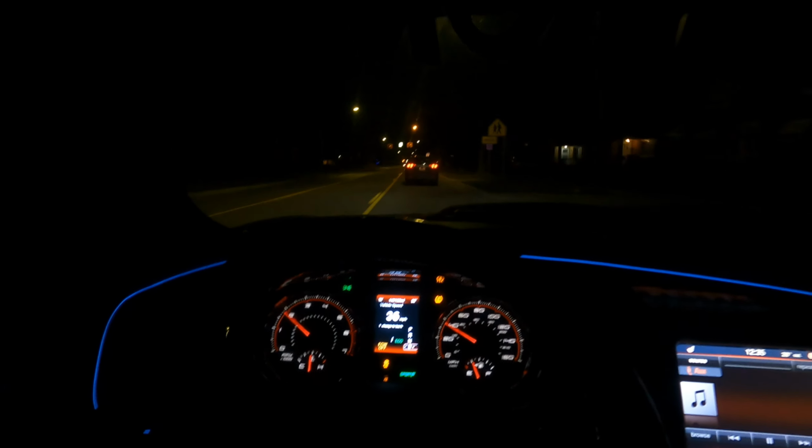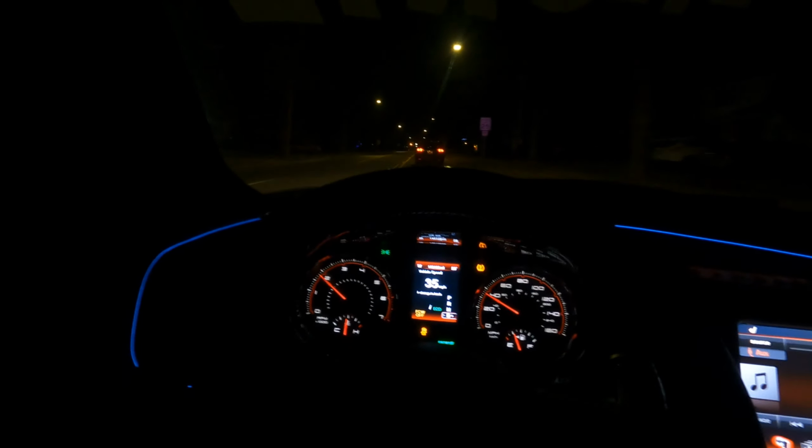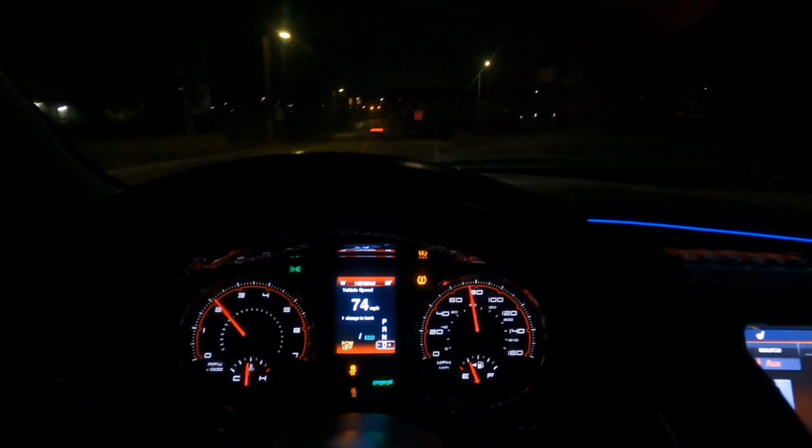Let me chill out. Flag on run, get in front of me. Oh shit. That window is out.